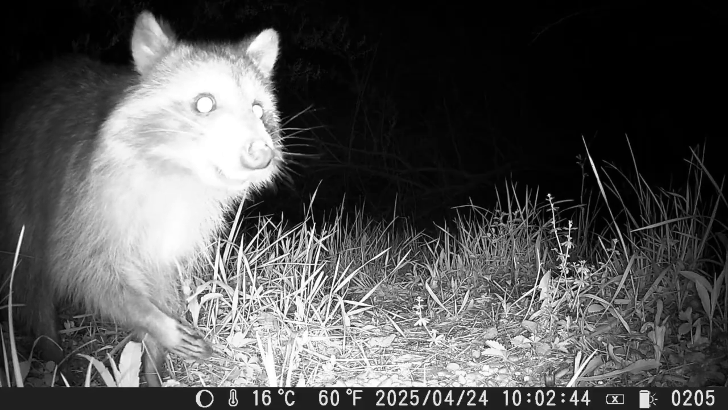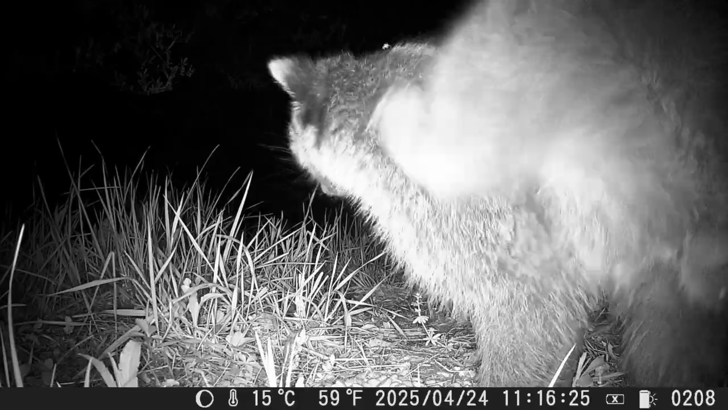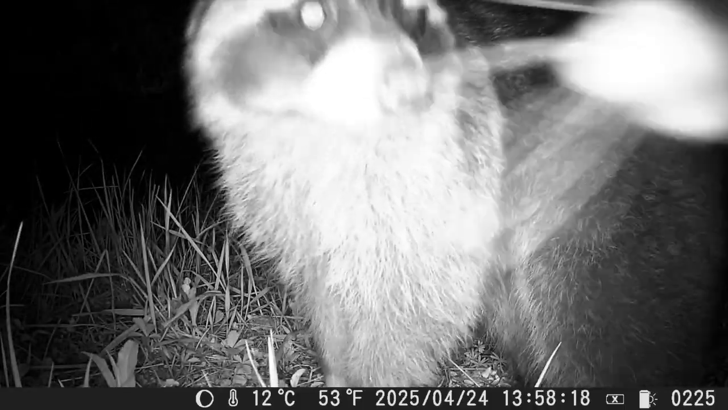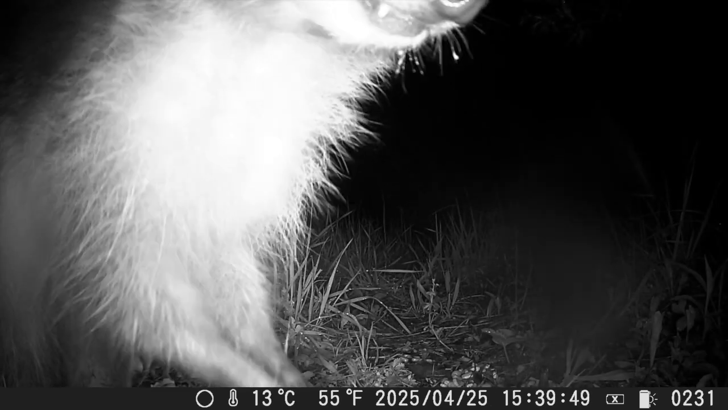There's a lot of hungry raccoons. That's cute, scratching like a little bear or dog. Seems pretty flexible, but still hasn't taken care of the problem yet. Still not yet. And it's still hungry.